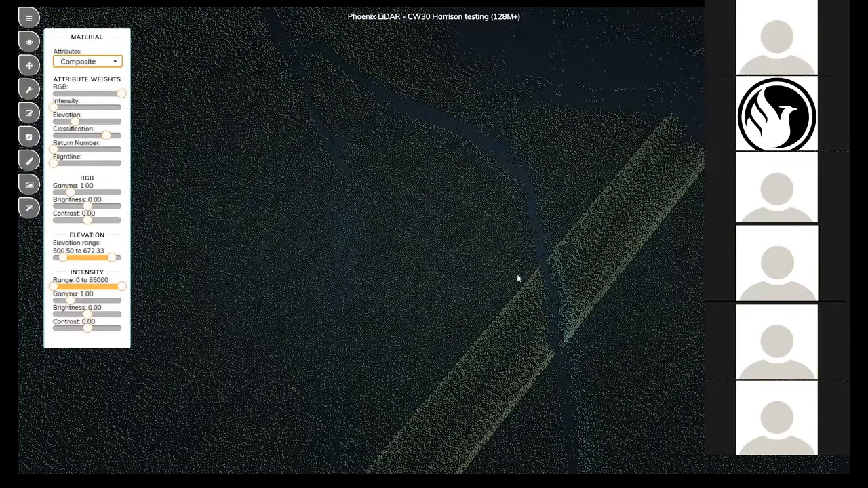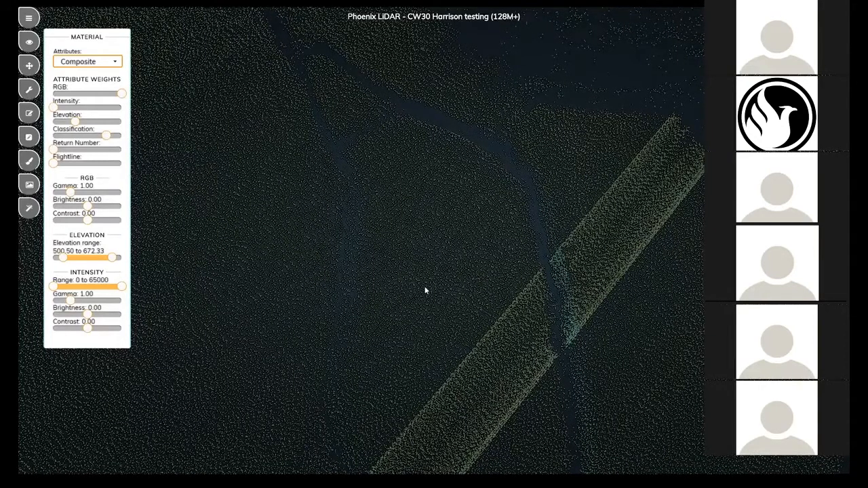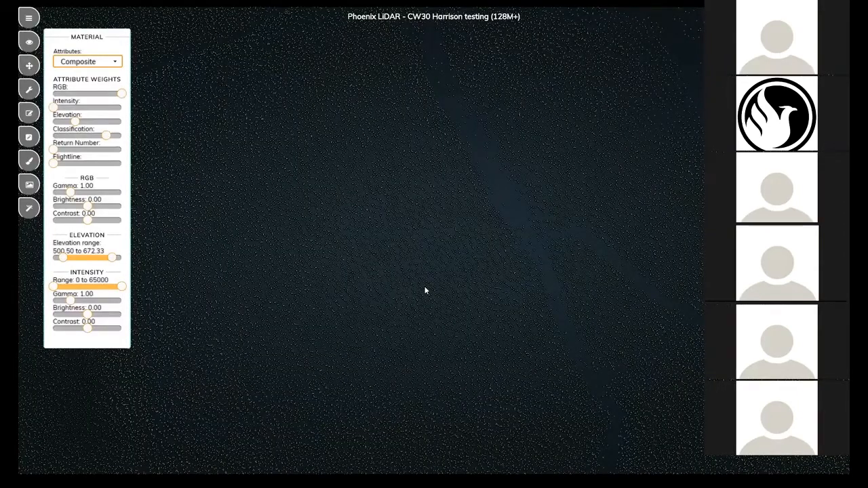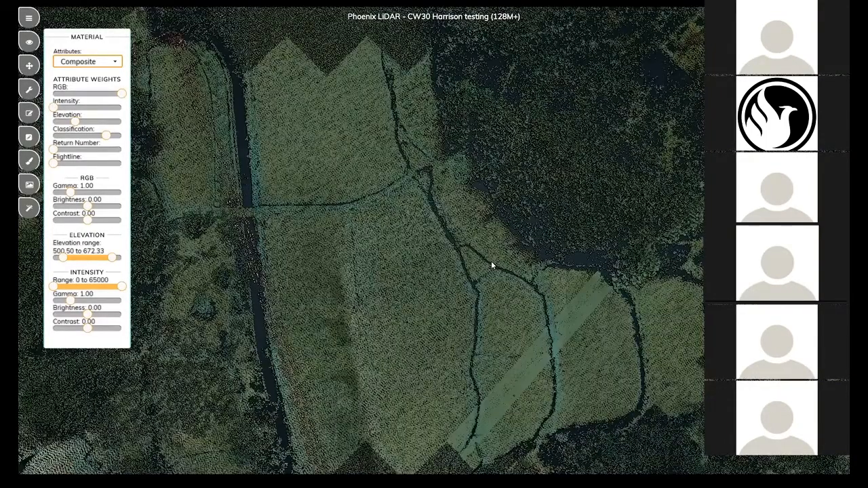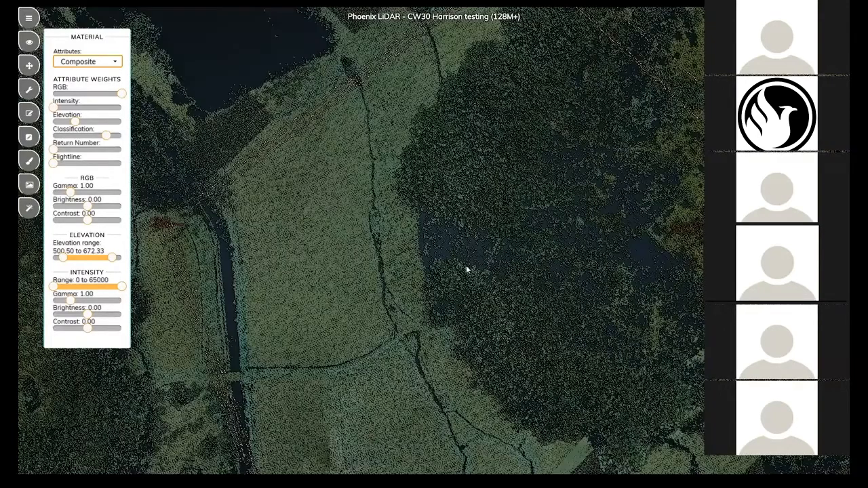We can fit in a Sony a6000 camera in addition to this to acquire both RGB and LiDAR. And that's about the capacity limits of the CW30 at the moment. We're getting right around an hour and a half flight time when you combine the camera and the LiDAR sensor together.